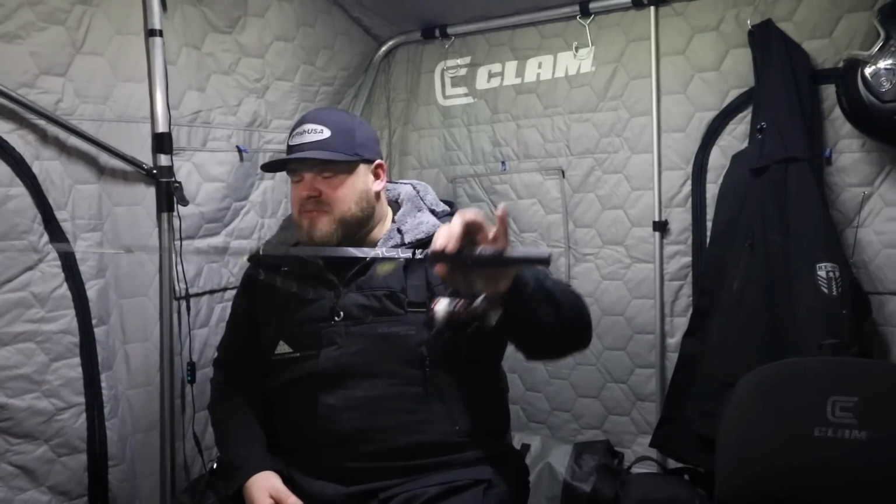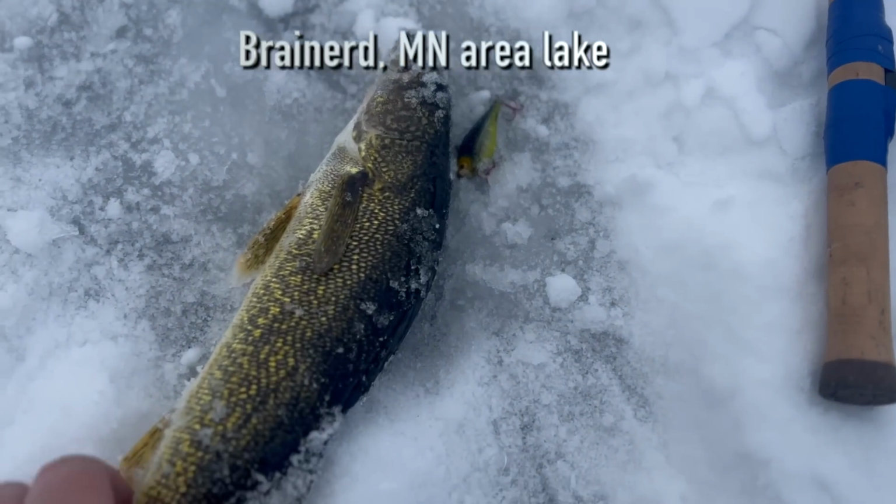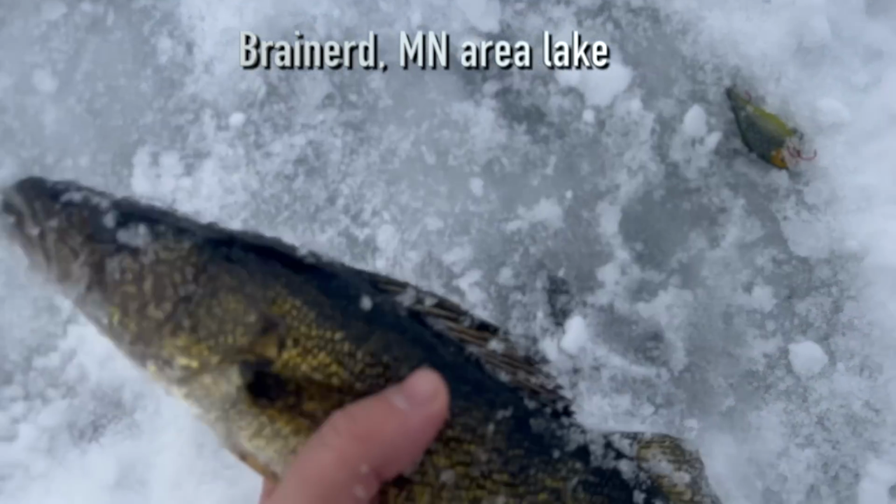And rattle baits have been killing it for me, not just on Mille Lacs. I've been on 3 or 4 different lakes around the Brainerd area, including Mille Lacs, and I've seen the same thing on every single one. Just finished poking some holes, snooping around, trying to get the first one of the night to come through.